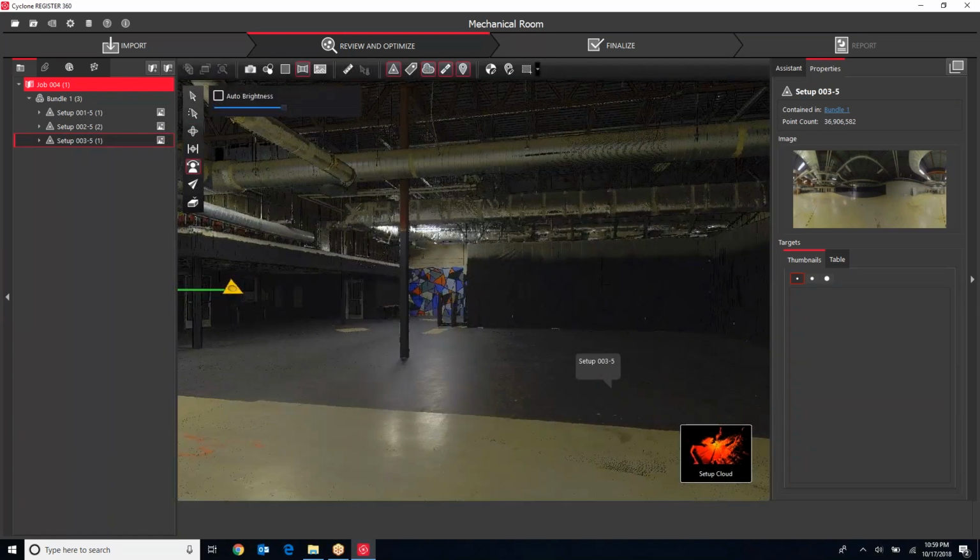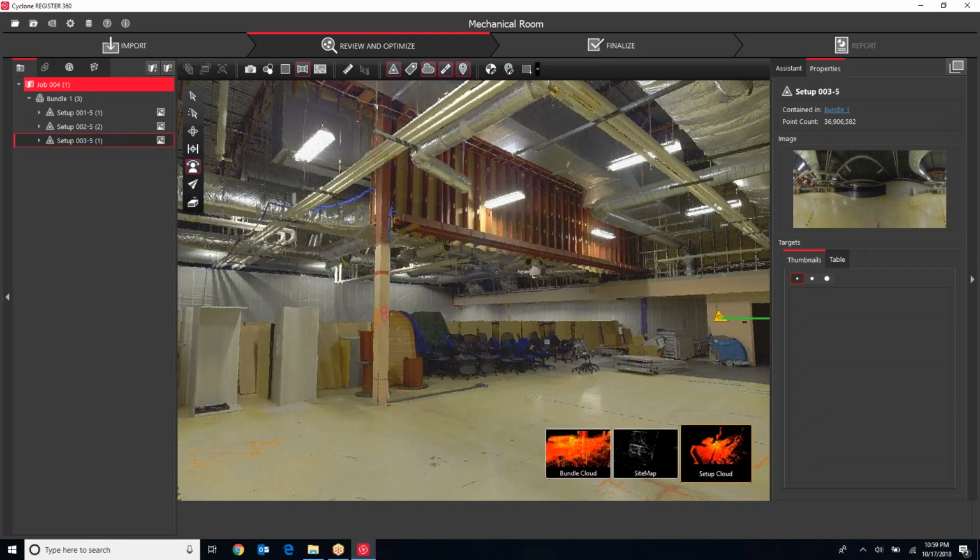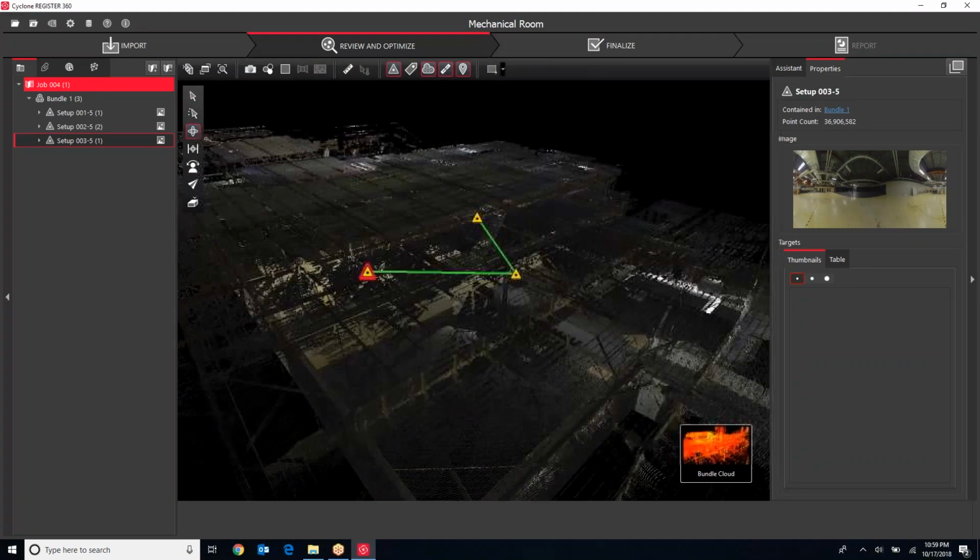And we'll start here. All right. And then I'll turn back to the regular image so we can look at the pictures. So that's the setup cloud. We've looked at the sitemap. Last one is the bundle cloud. The bundle cloud is just that. The scans are already tied together.